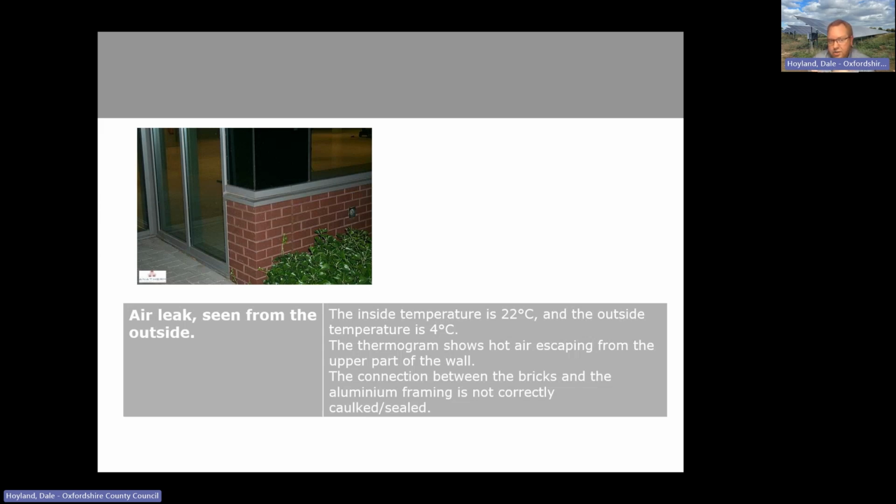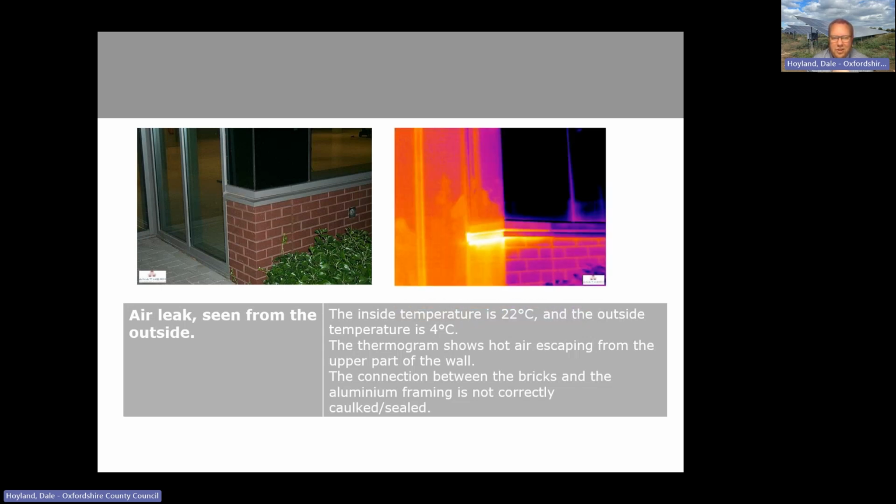This extension, conservatory with a dwarf wall, looks a perfect finish from the outside. You would hopefully happily pay the builder for a job well done. In this case, the thermal image shows something amiss with the end of that dwarf wall. Again, a bit of silicone sealing, bit of caulking from the inside made a big difference here to the homeowner, but you simply wouldn't know that there was an issue without the thermal imaging camera.